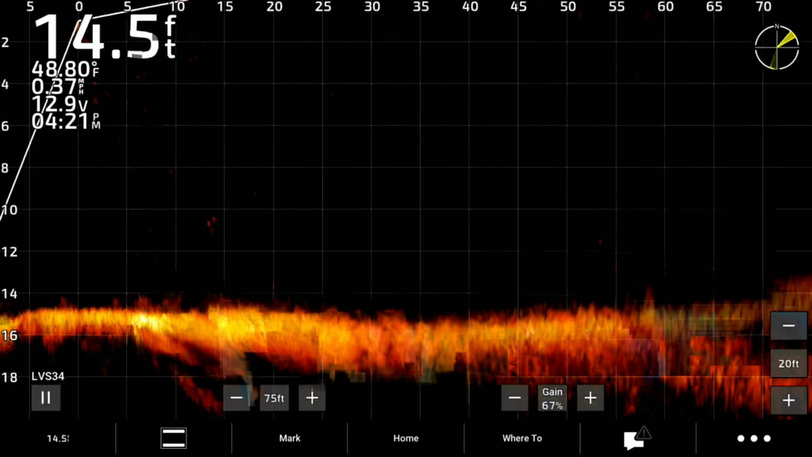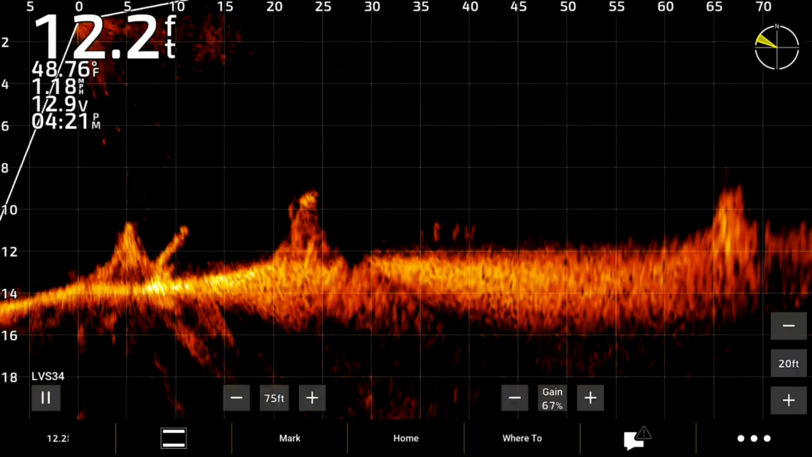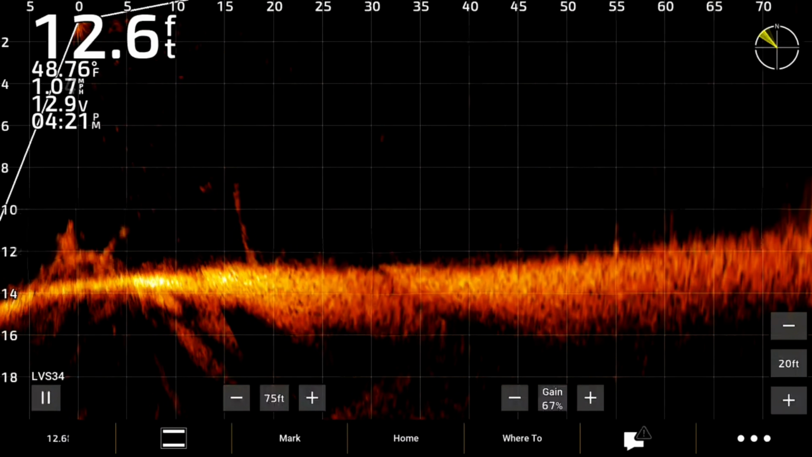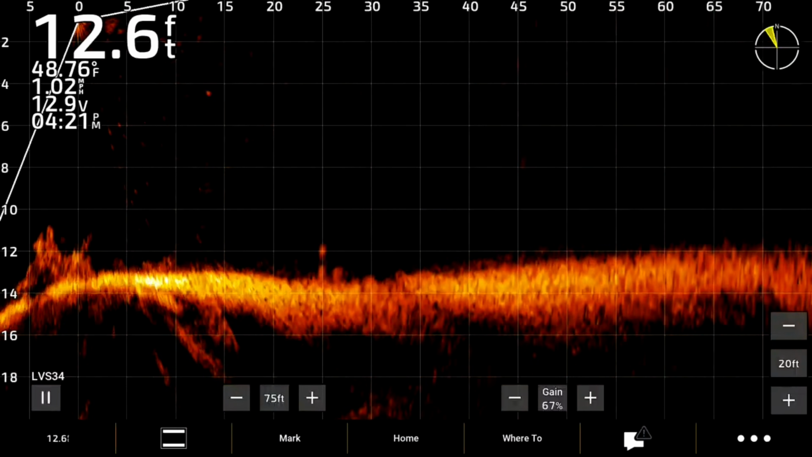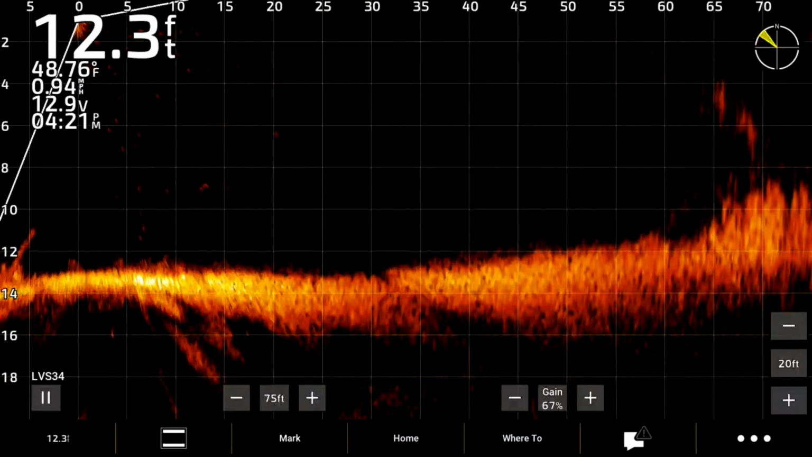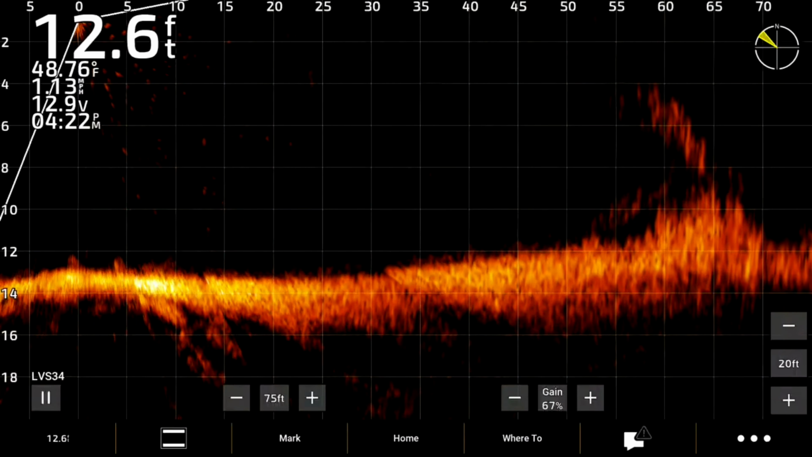There's quite a bit of wood out here. So here we have the LiveScope, and you can see we got some stumps right in there coming up. There's some more wood coming up here, right there. So there's an actual branch from a tree coming up.